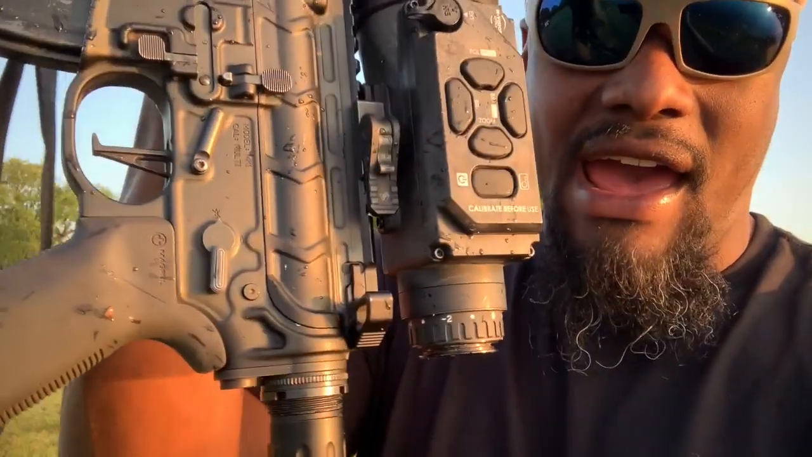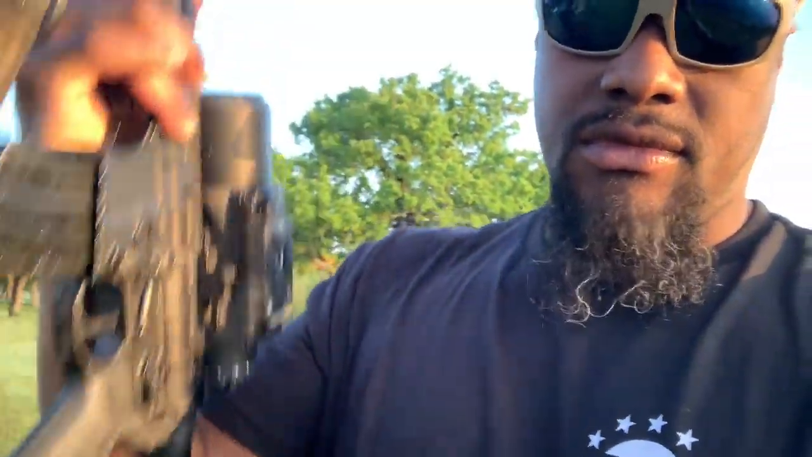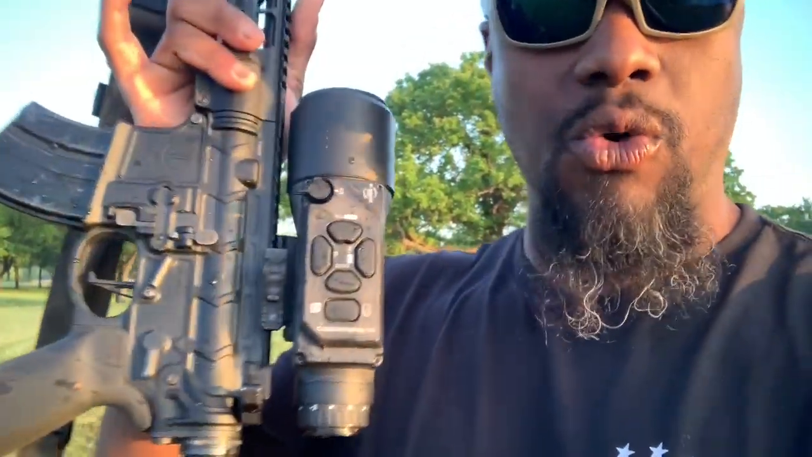All right. So on this CMC 2.5 pound single stage trigger, nothing crazy modified on this. This is how the rifle comes without that trigger. But pretty much everything else that you see here minus the optics is what you get. Love this rig, and it is adjustable. You have an adjustable gas blocker right there. You can adjust that on the fly as well.